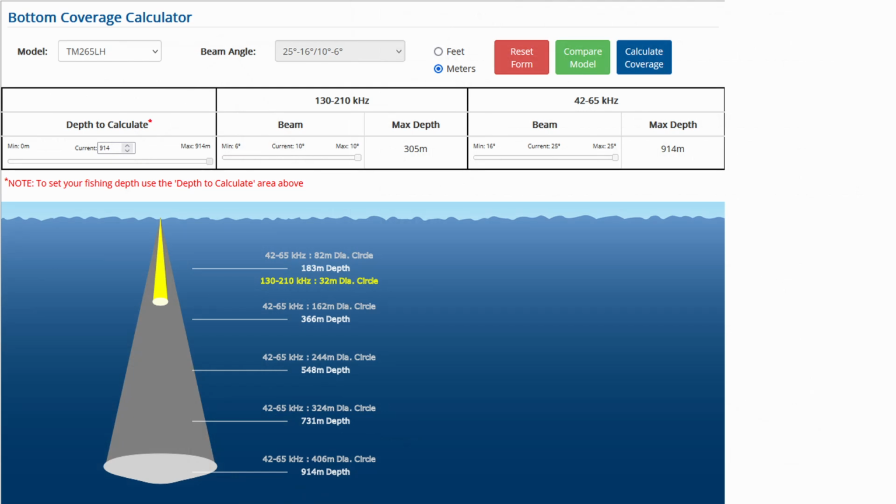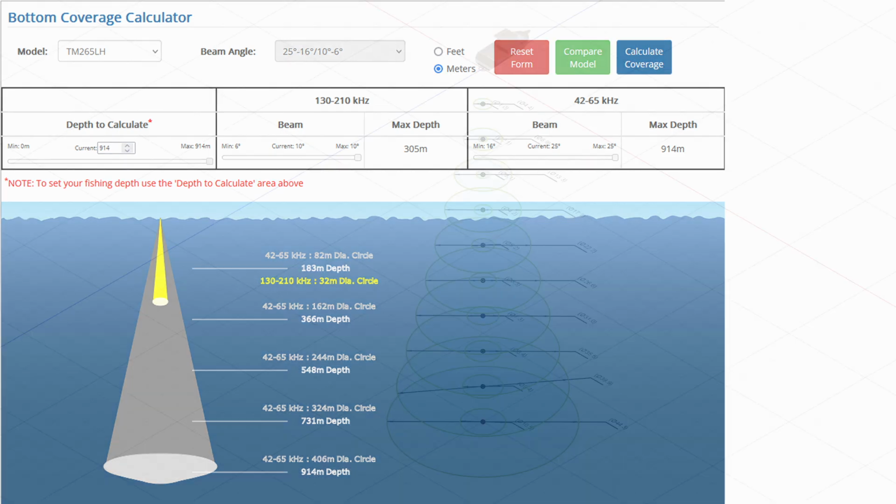The low frequency on this transducer can reach depths of 900 metres in good water conditions. At that depth, the detection circle has expanded to a diameter of over 400 metres. That's nearly half a kilometre in diameter. In order to locate the fish in that area, other methods need to be employed. I'll go into them in a later video.